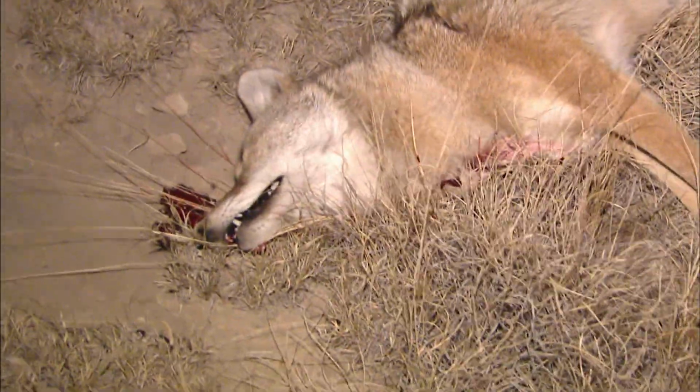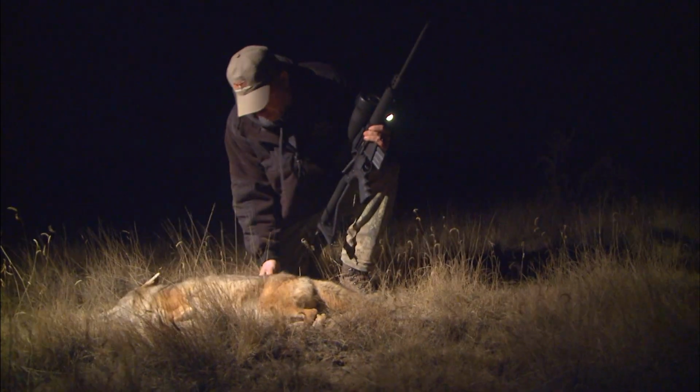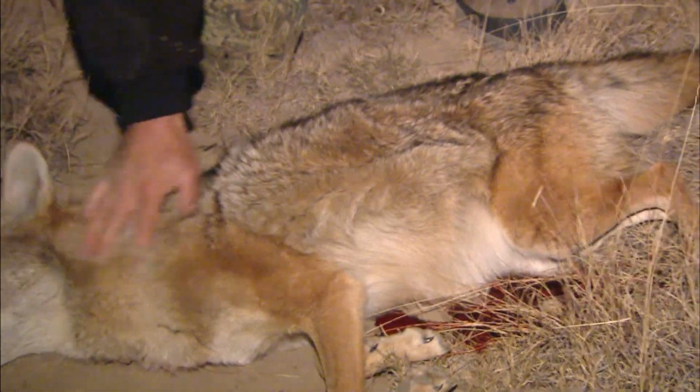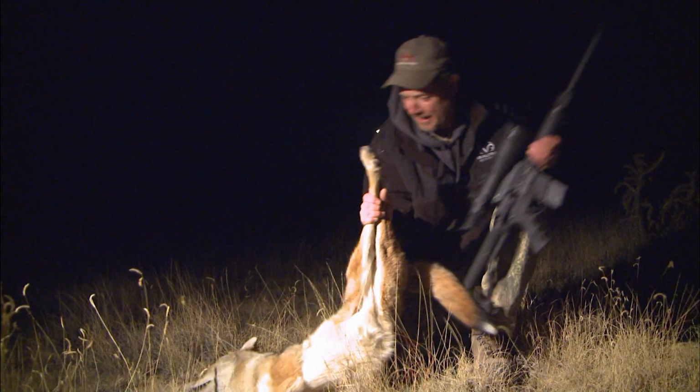Look at that! How awesome is that? I absolutely smoked that coyote on the run at 25 yards. Another real pretty furred up dog. I am having a blast. Look at that beautiful coyote.